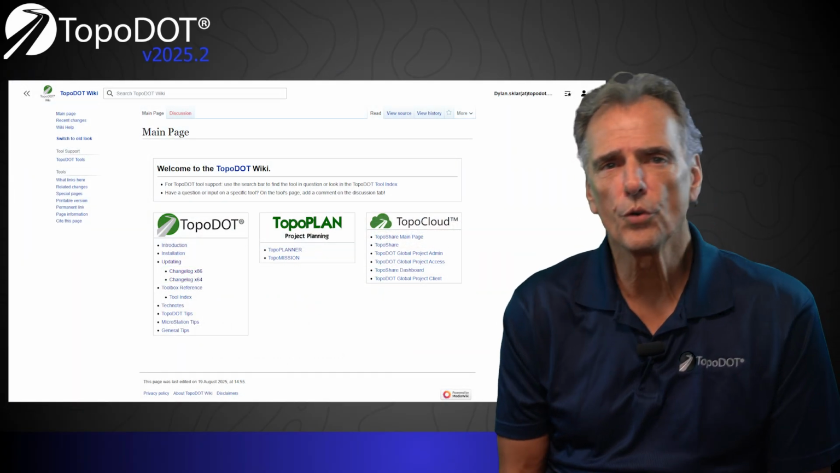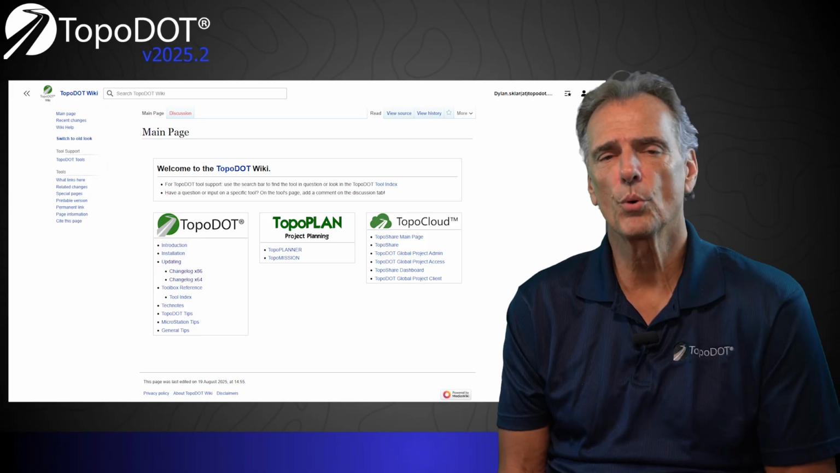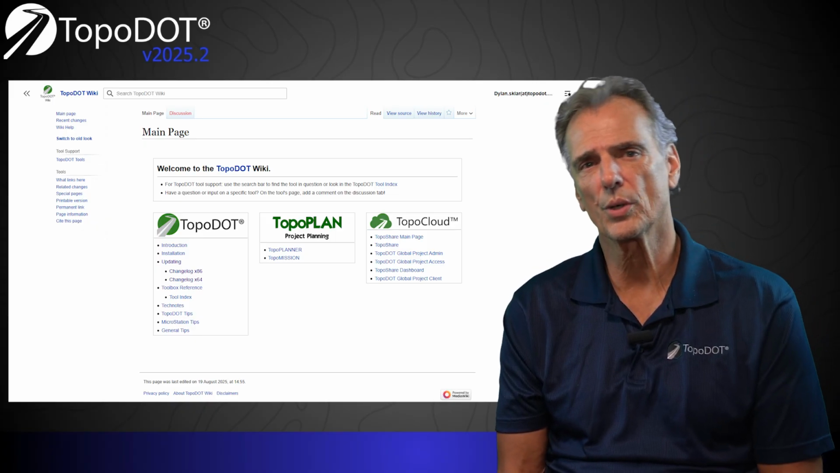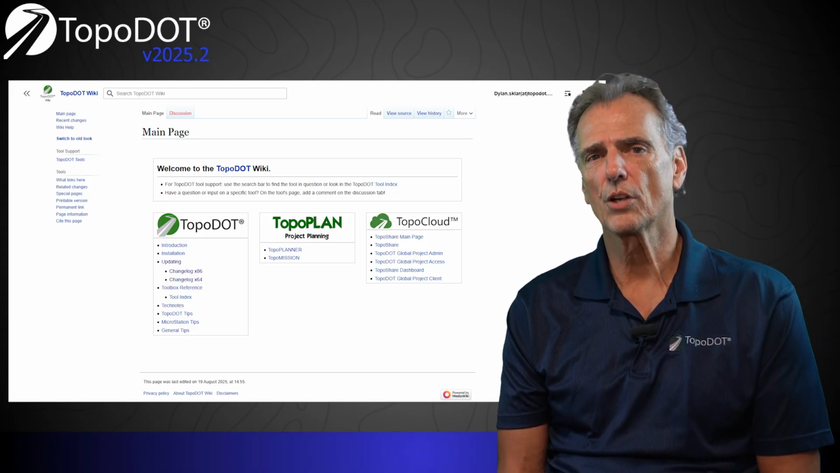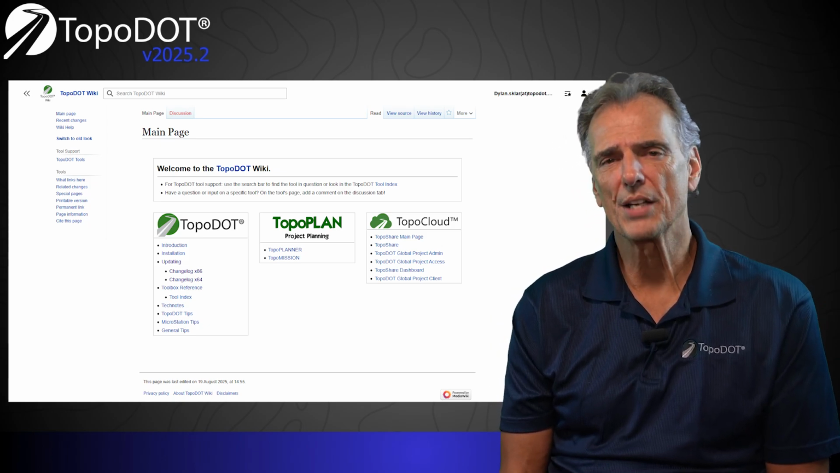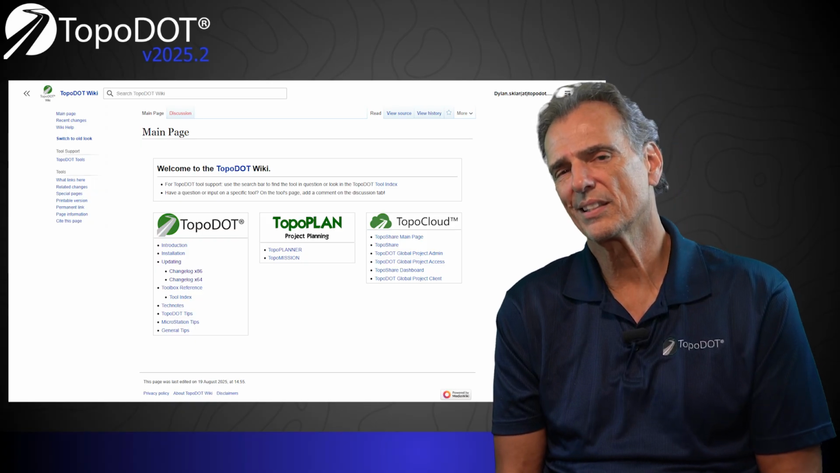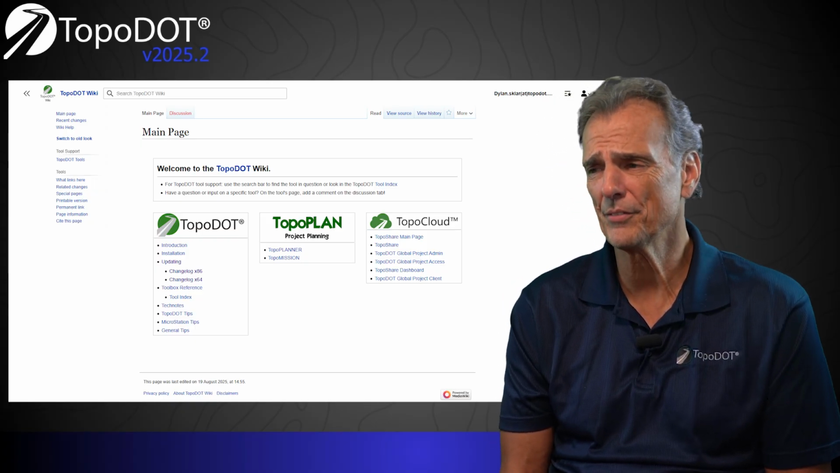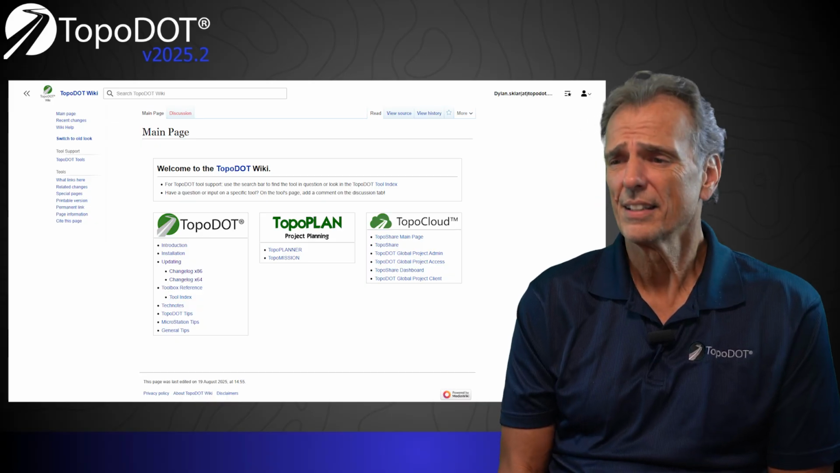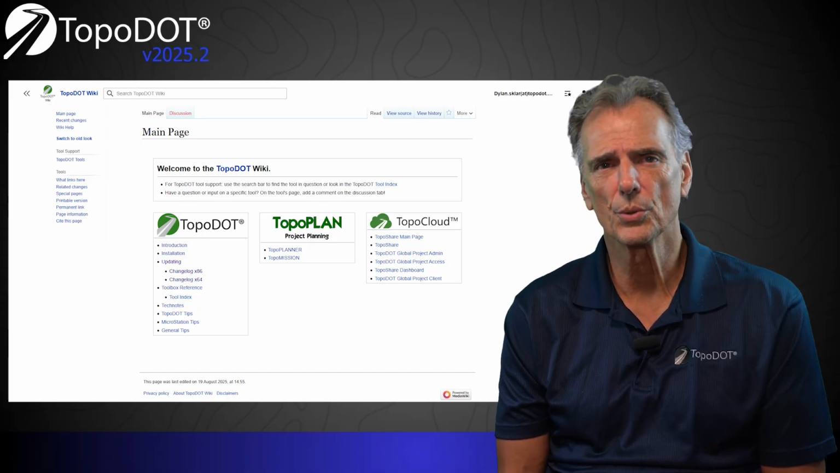Okay, there's also a full changelog and documentation for TopoDOT 2025.2 and TopoShare version 2025. That's located in our wiki. You can access it via our website or press F1 while a TopoDOT or TopoShare window is selected. So for those of you who take a deep dive into TopoDOT, and we appreciate you, take a look and all the changes are there. So you'll know what's in one place, you'll know what's new.